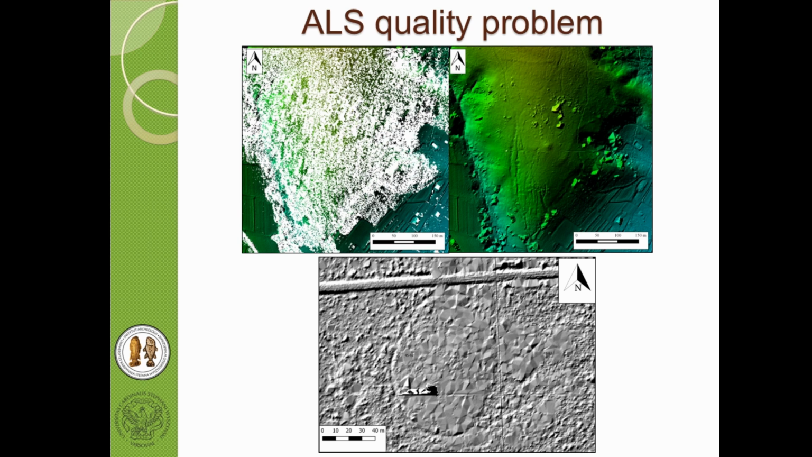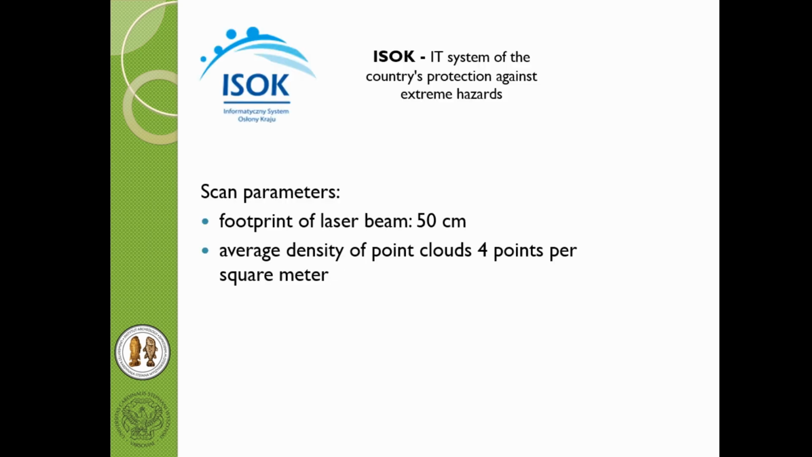Of course, basing our work so strongly on LiDAR data is also related to many problems, including the quality of the data. We have the IT system for the country's protection against extreme hazards, which covers almost all of Poland, with about 4 points per square meter. That's okay for archaeology, though it could be better, but we were happy that we could use it. But only half of the forest was covered by this project when we started.